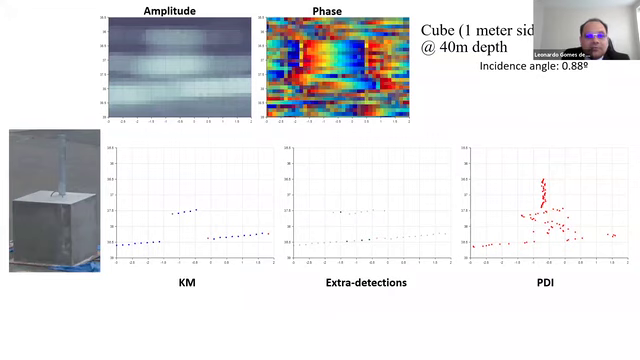Third example, here we have a 1 meter side concrete cube, again with a 1 meter pole, this time at 4 meter depth. And the performance of PDI remains adequate. The pole is ignored in the other 2. And we can see the extra detection is just completing the seabed here this time. Very similar to the former one.